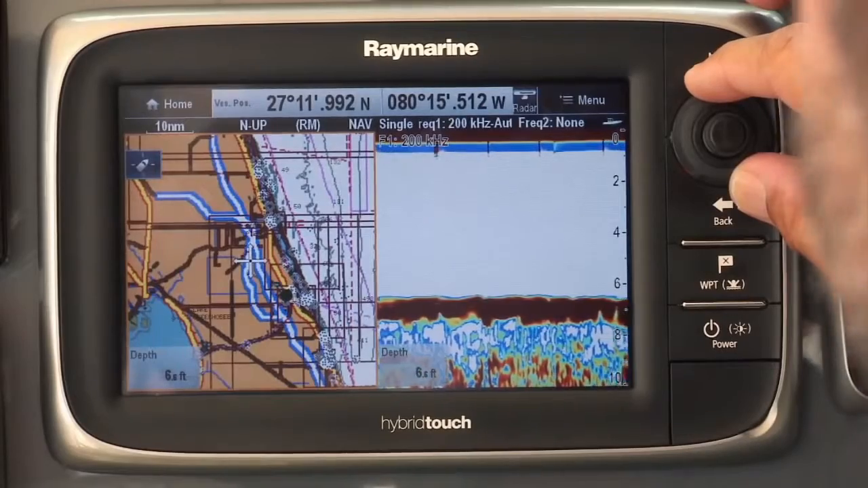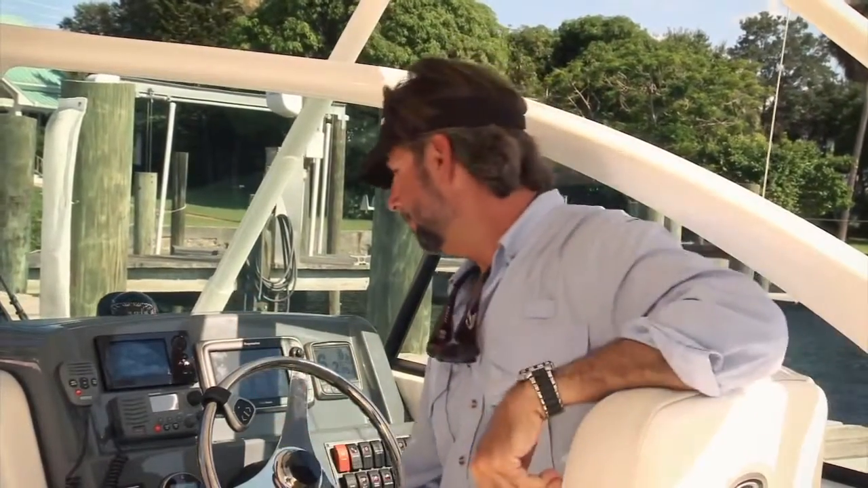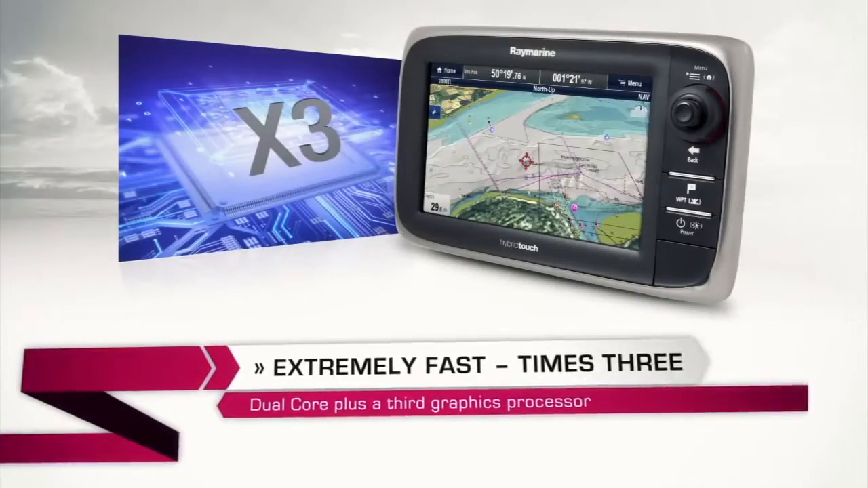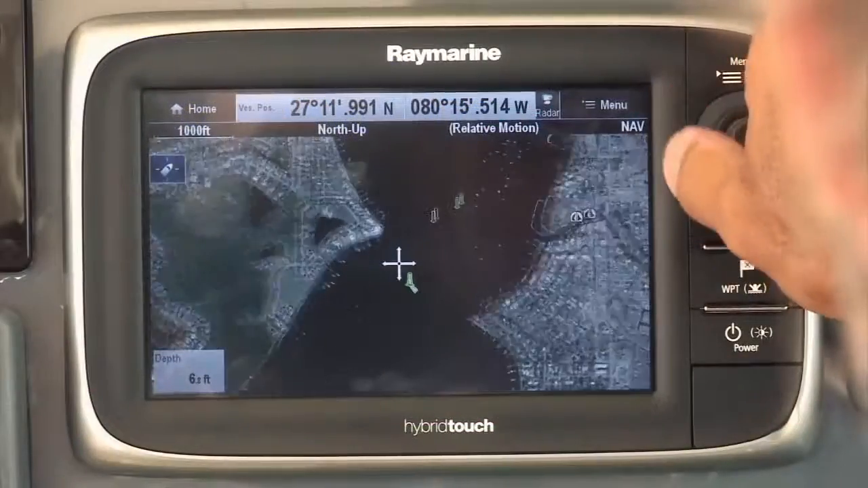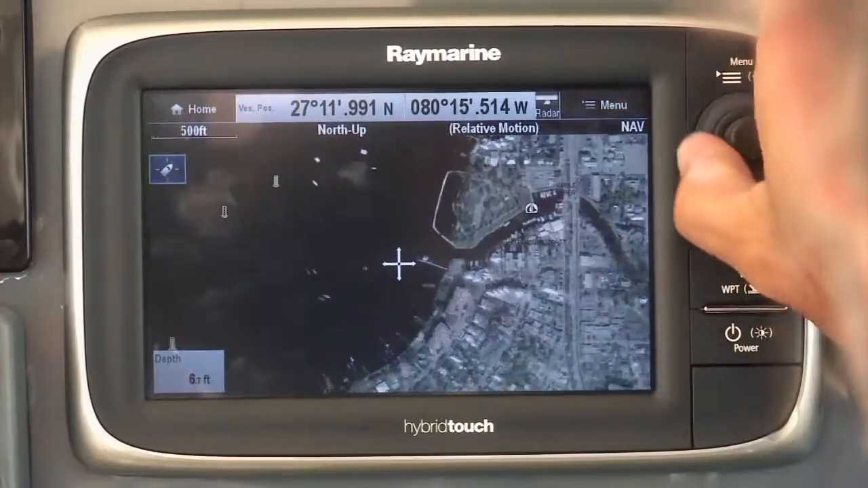The ultimate in performance. One of the things about the new Raymarine E7 is its extreme power and performance. Let's take a look. One of the most impressive features about the new E7 is how fast it is. At the heart of each one of these units is a dual-core processor with a third dedicated processor just for graphics. I'm talking super fast, right here, right now, the ultimate in performance.